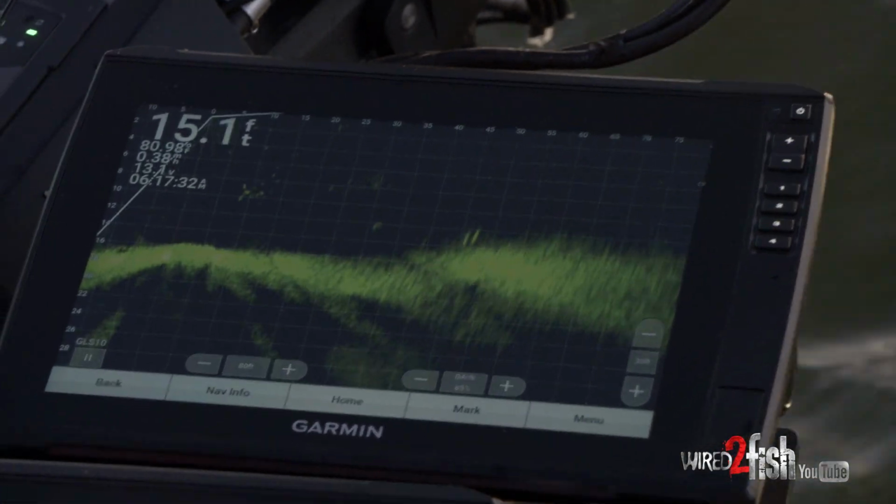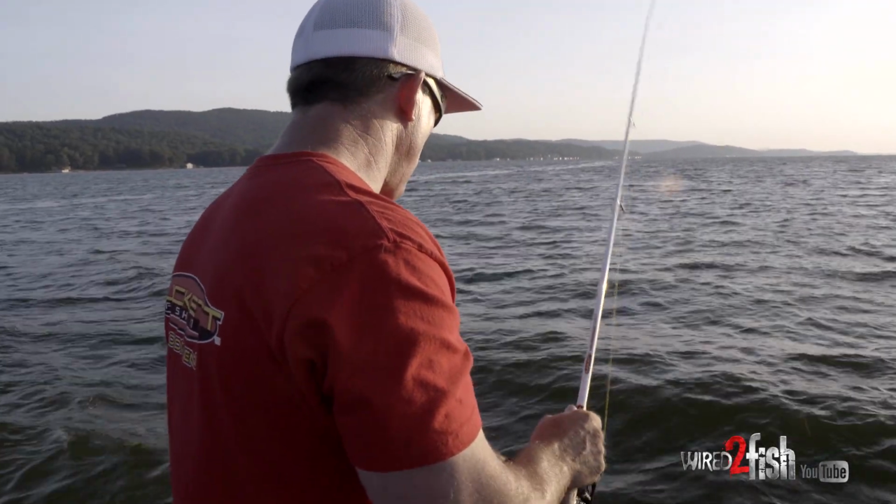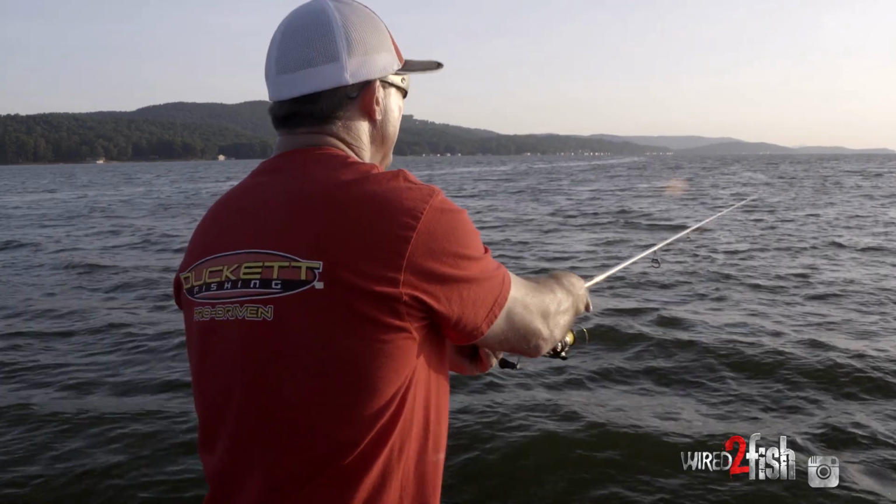I get real excited when you see bass swimming together, because they're kind of wolf packing. Probably they compete over bait when they're together like that. Single fish are a lot more difficult to catch.